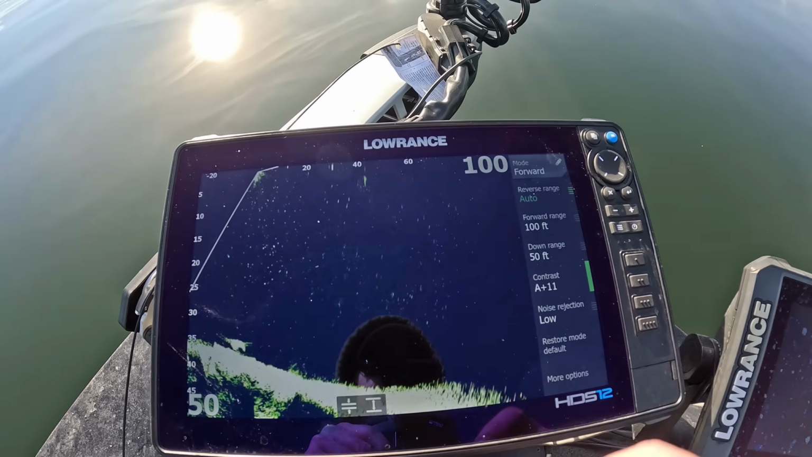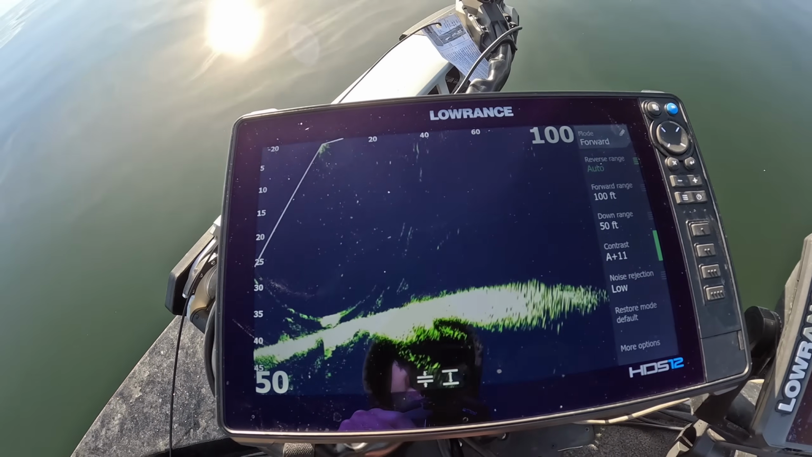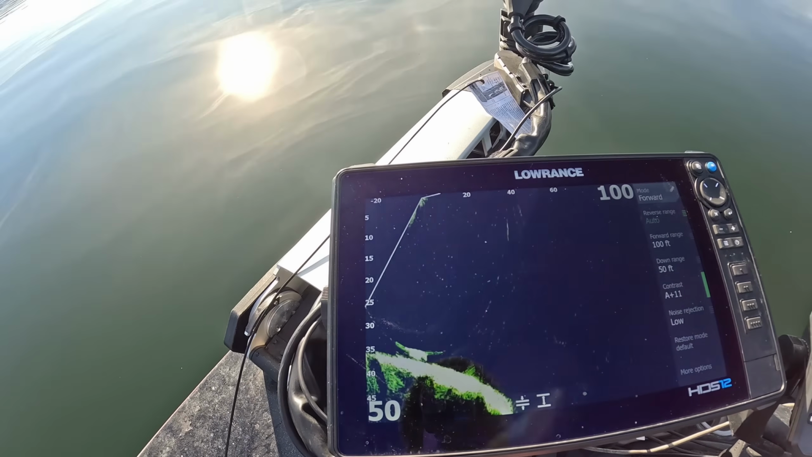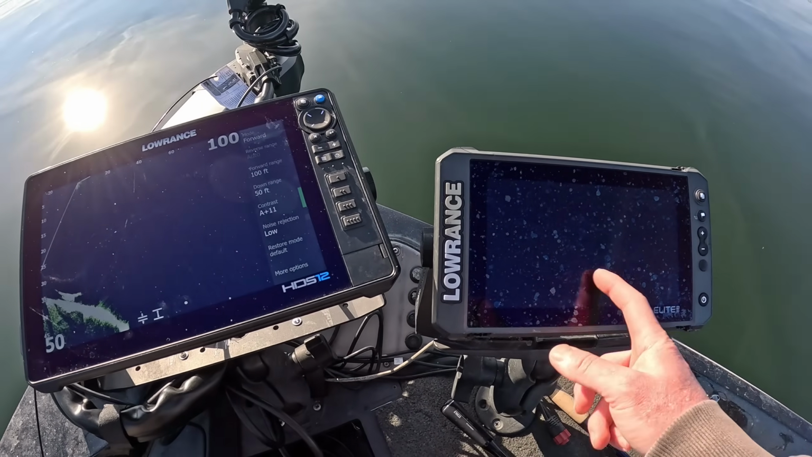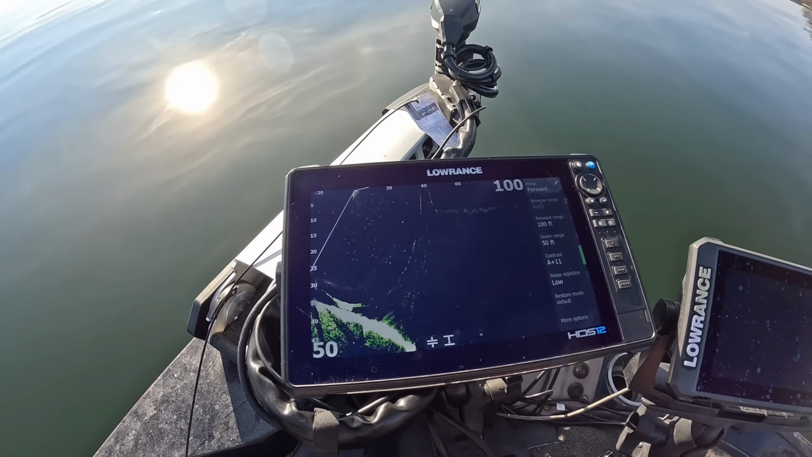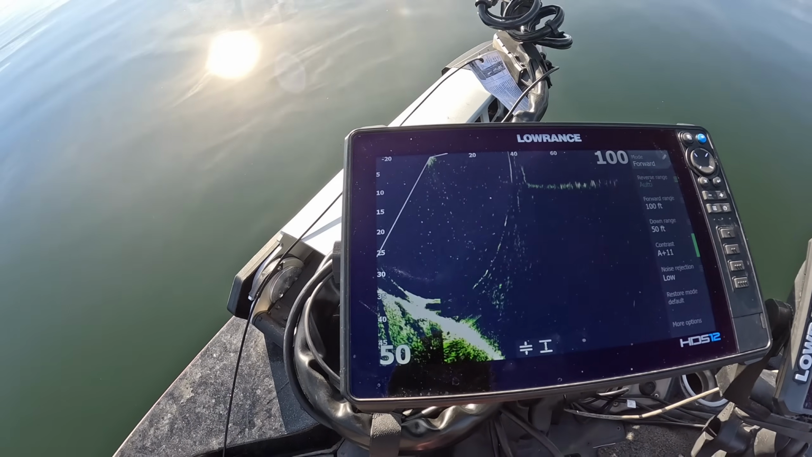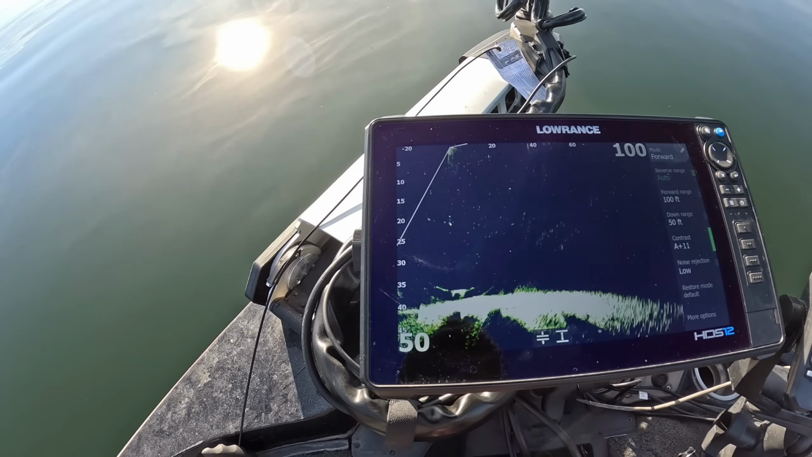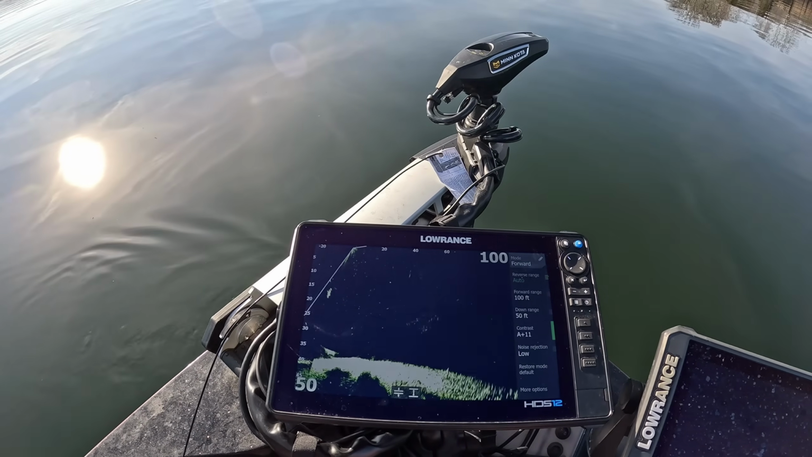Noise rejection on low. And we've got reverse range on auto there. But that's about it. We're running an Ultrex Quest, and we're just using an old Lowrance Elite here for mapping. Turn it off so it doesn't draw power occasionally. But sometimes you need your mapping to find where the fish are. But that's it for the setup on the Lowrance.